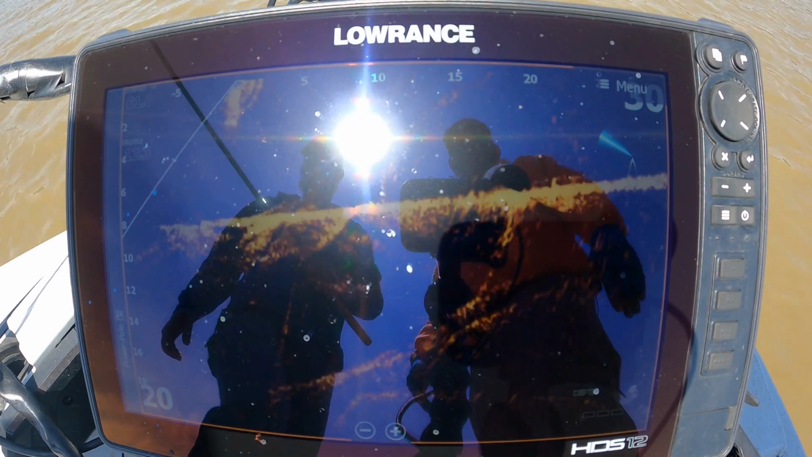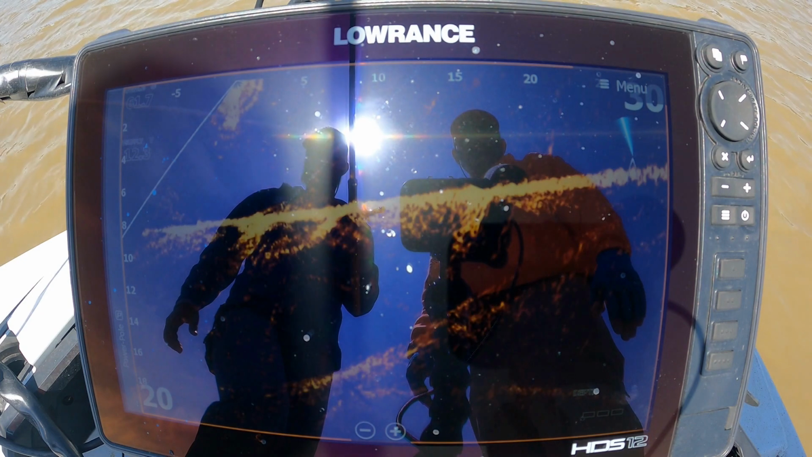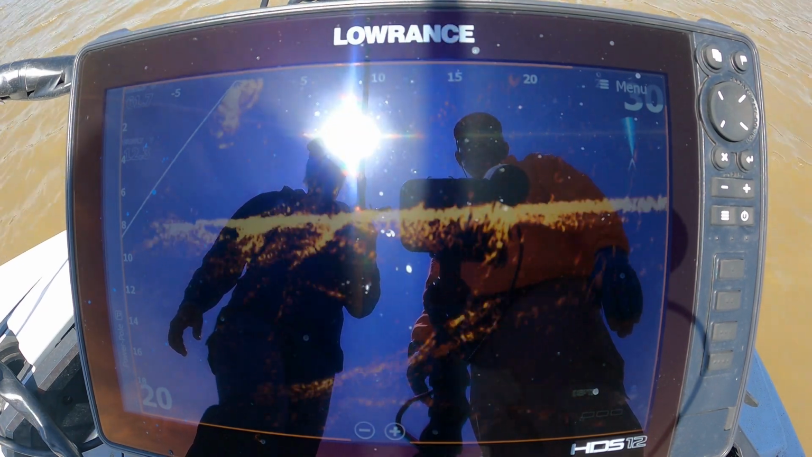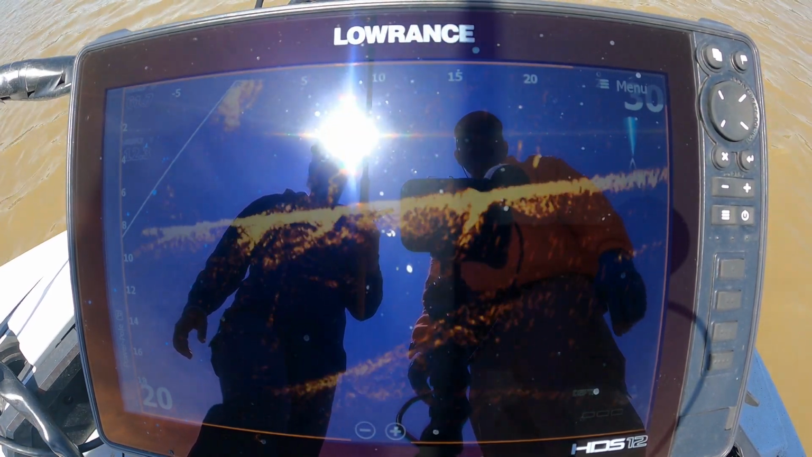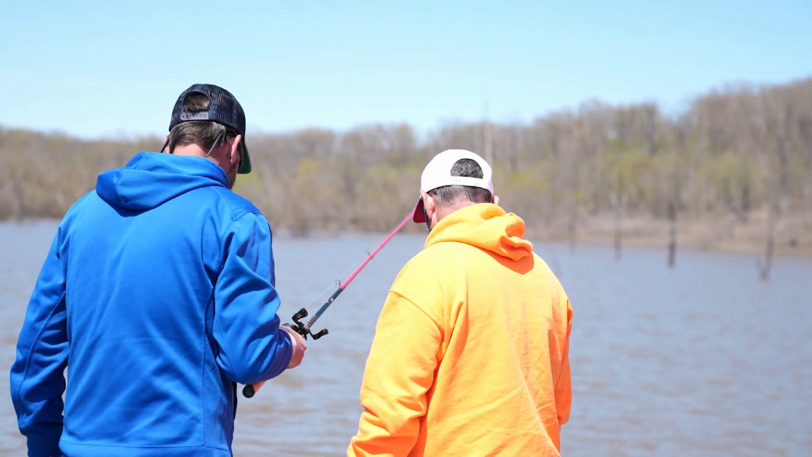Now why? It makes my image a little bit brighter. I can see a little bit better with that gain higher. I know a lot of guys like to run it in the 70s, and I run mine kind of in the low 80s. Yeah. A little fish right there, spooked him.